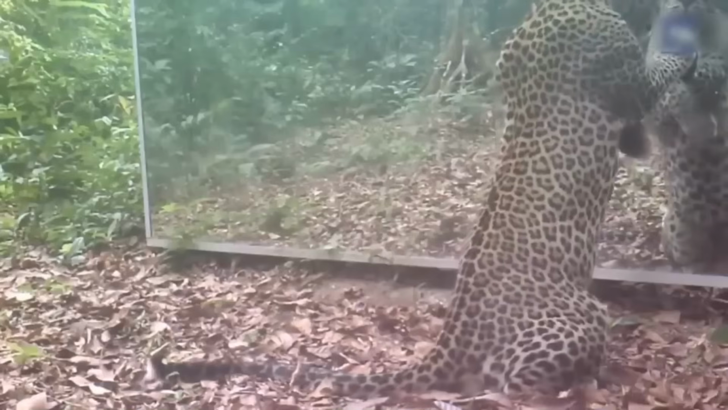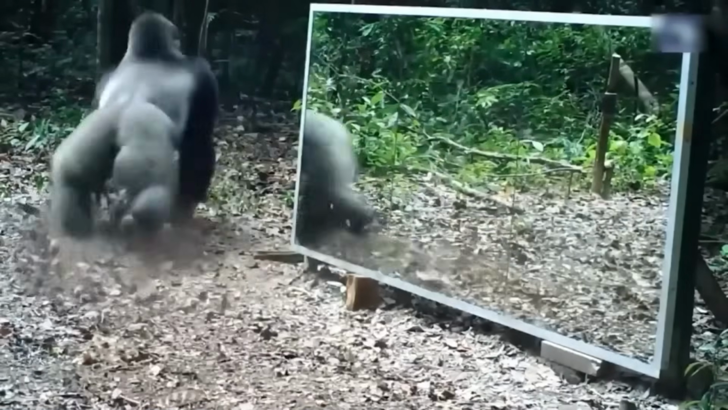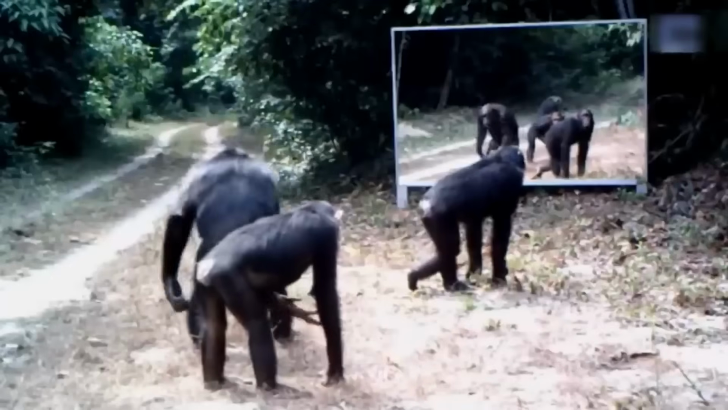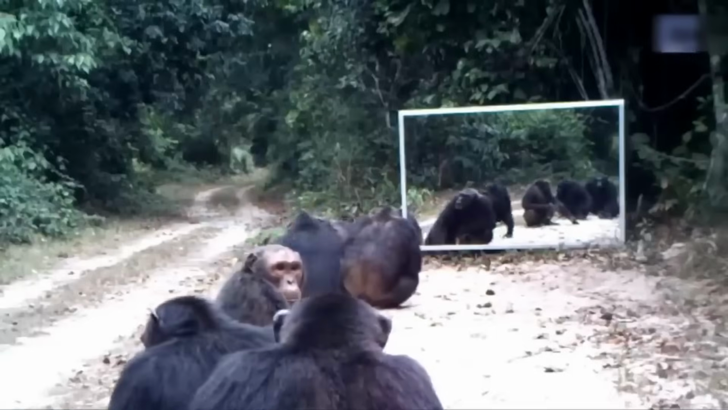The leopard couldn't get enough of itself, the gorilla saw it as a chance to have a fight with its own reflection, and the elephant didn't really care much. But the chimpanzees, oh boy, they had a blast checking themselves out while scratching.